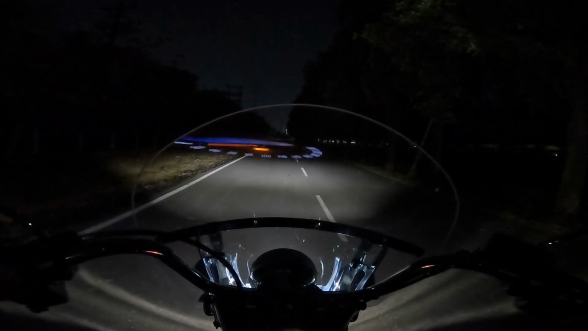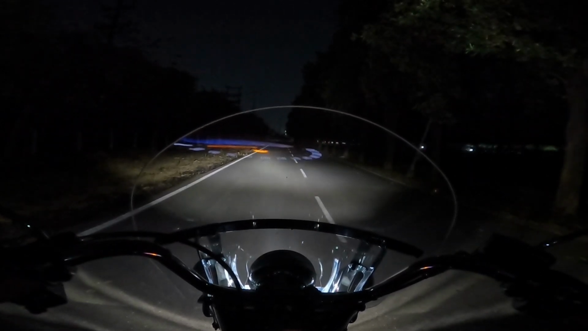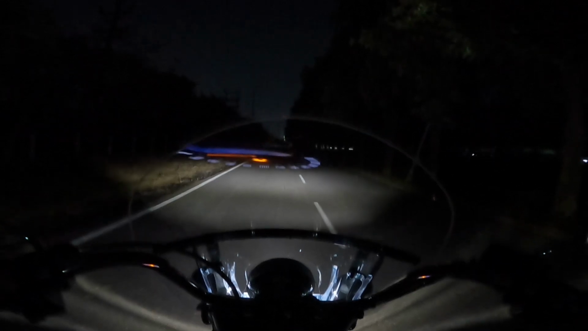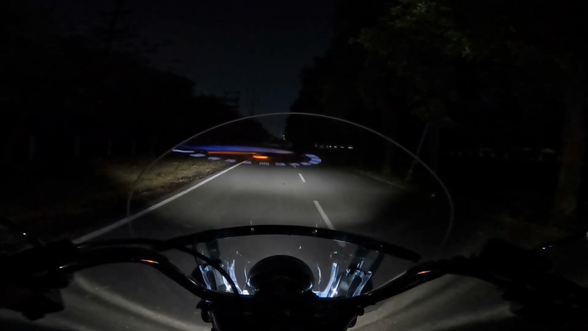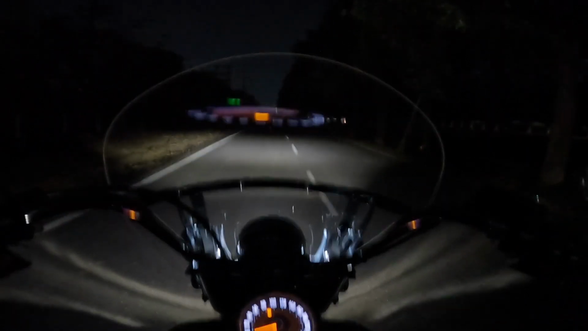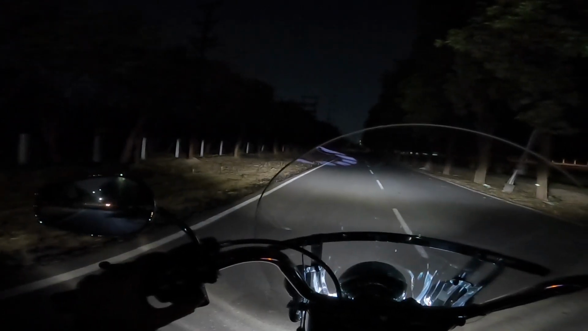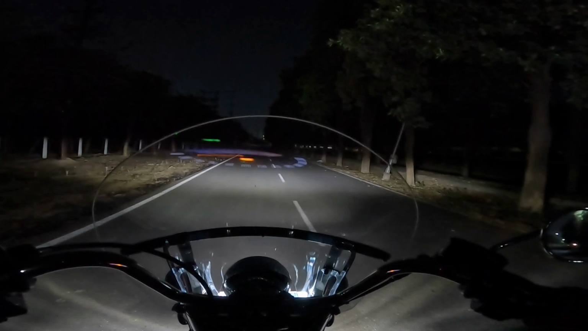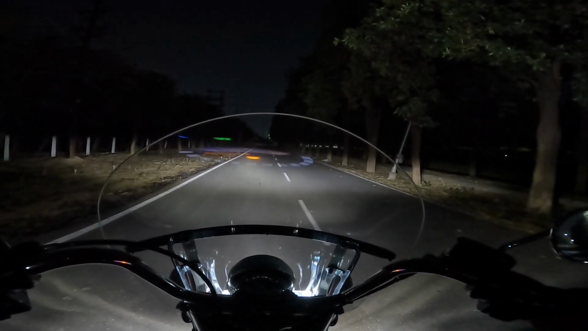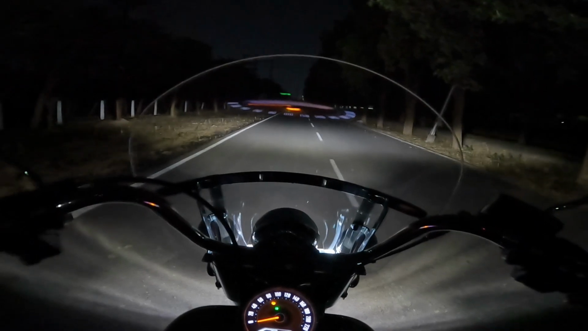All right. Low beam, high beam, low beam, and now I'll switch on the auxiliary lamps. Look at that spread. And high beam. Let's ride.